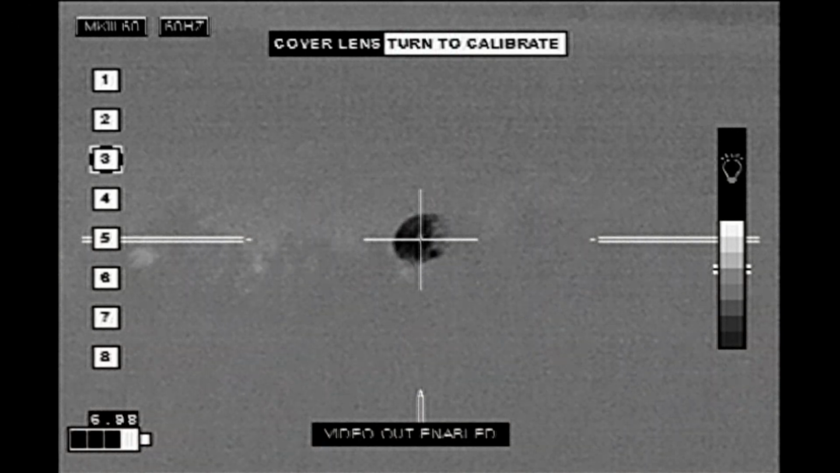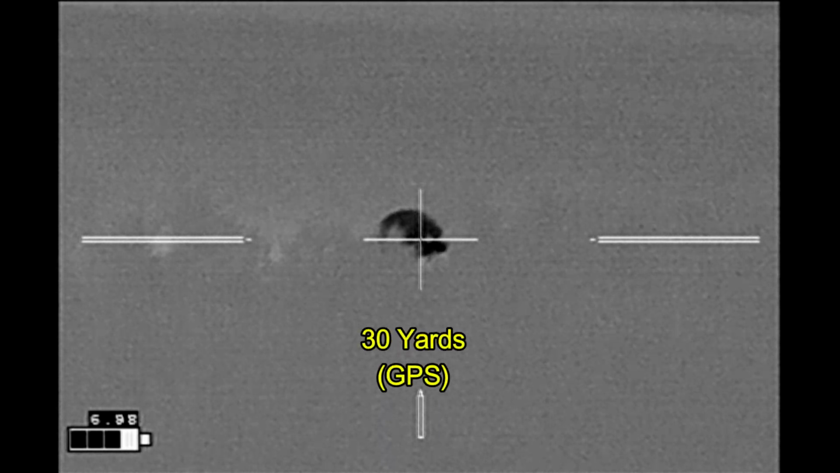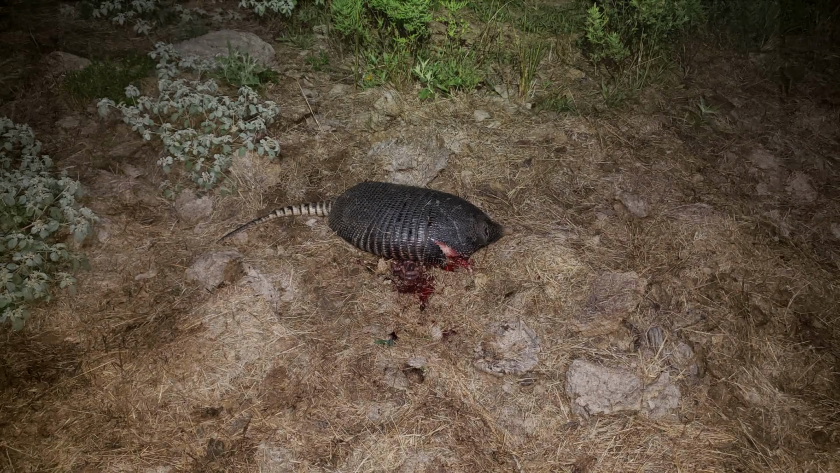This is where the landowner has a problem with armadillos. Not much lately, but here's another one. And he's down at 30 yards.